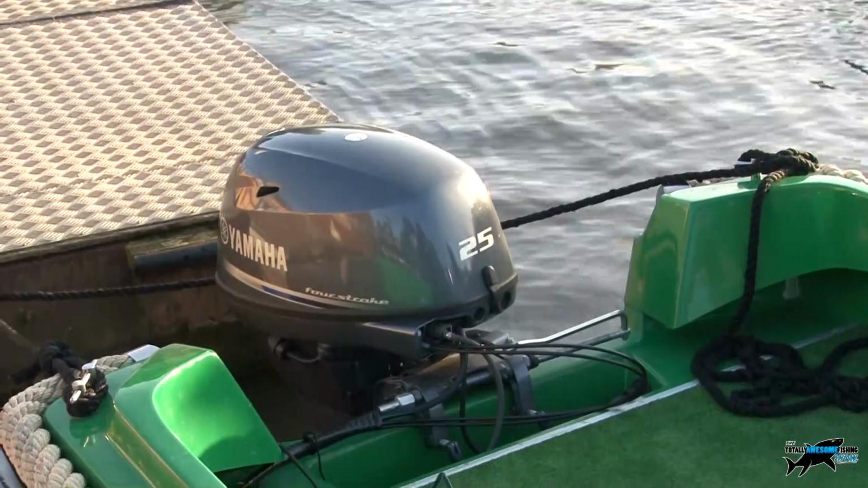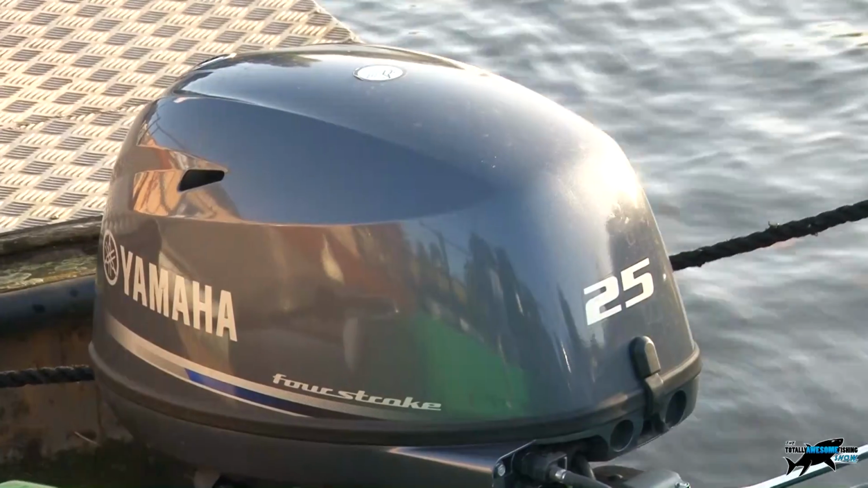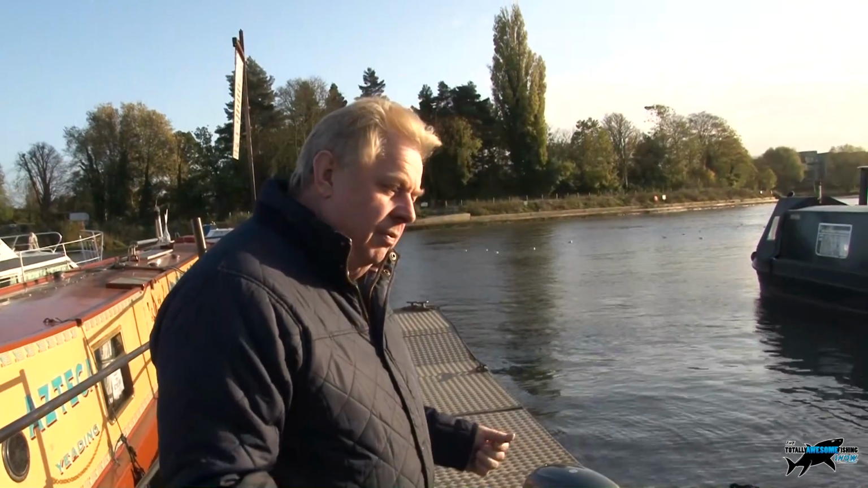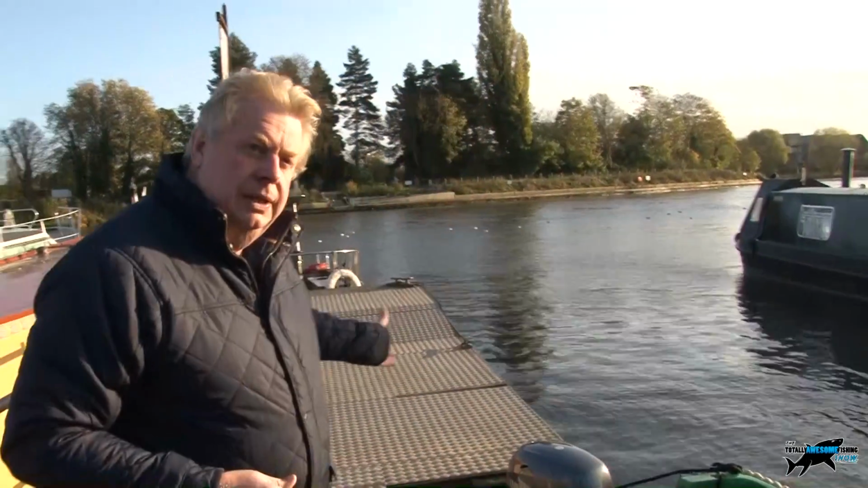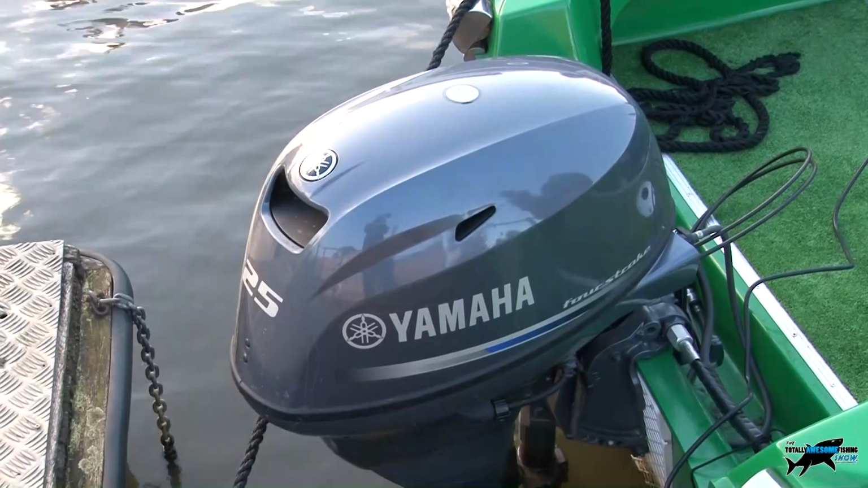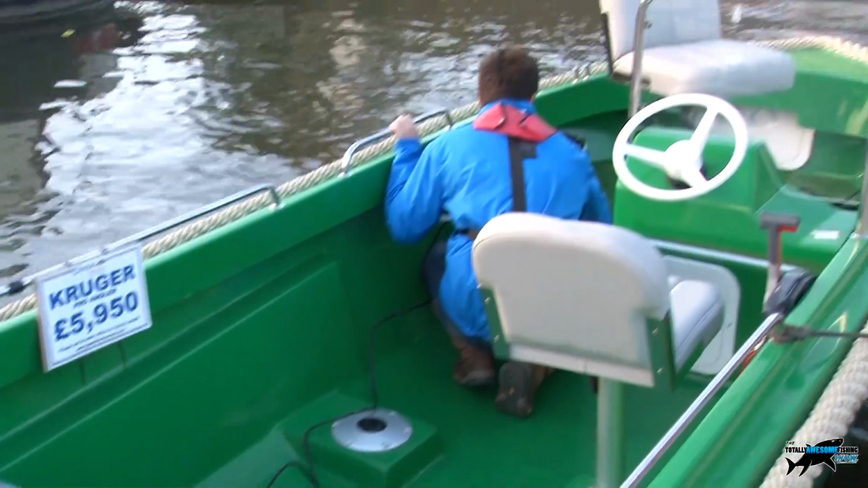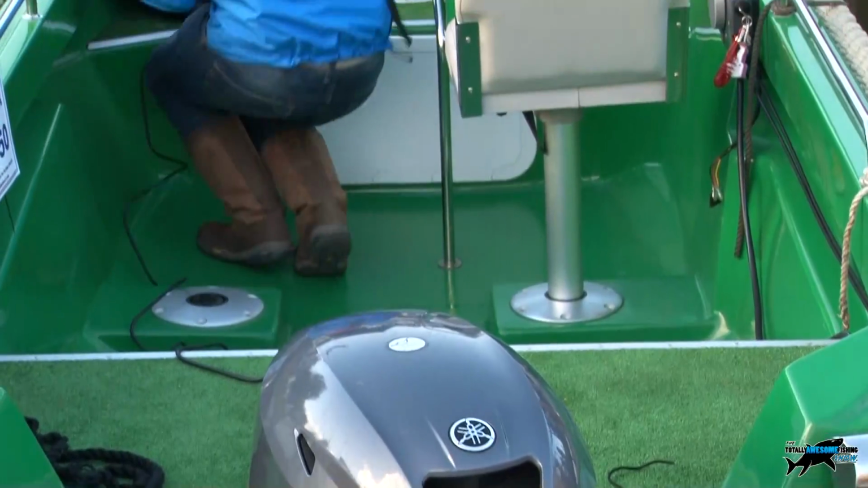Little centre console. The seats can be either in the driving position or mounted for casting on the deck, or on the stern position here. Nice big storage lockers under the seats, and this boat has got a Yamaha F25 4-stroke engine on the back, and with two up on this boat you can expect to get about 22-23 knots out of this boat, so you can get to your fishing places quite fast. But again, on the river or on a lake, a little 10 horsepower would be perfectly adequate.